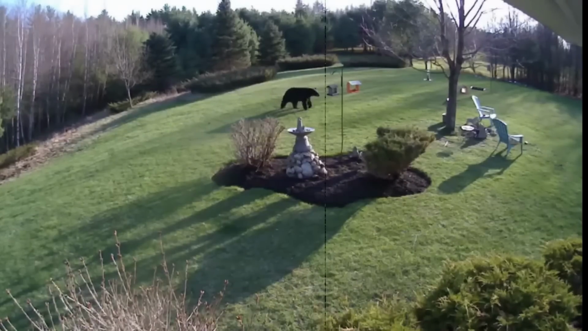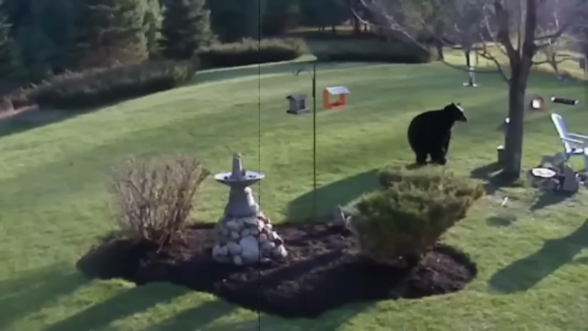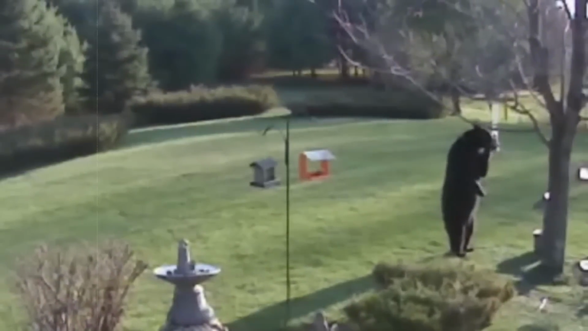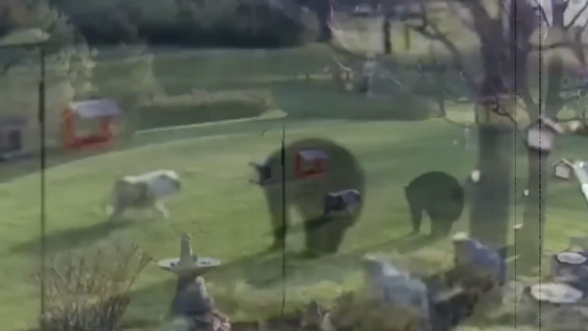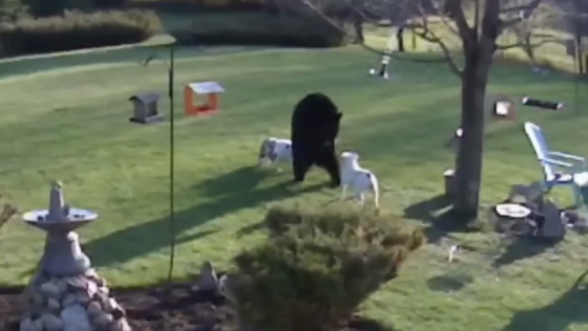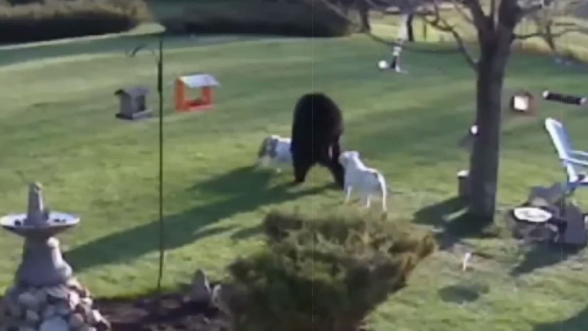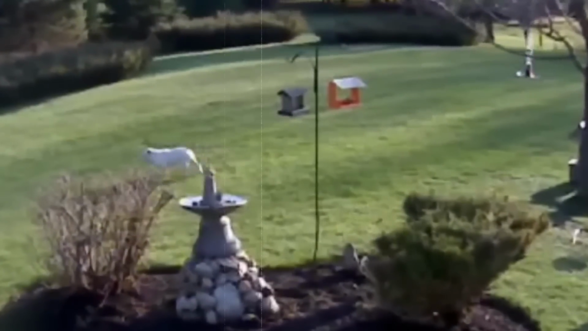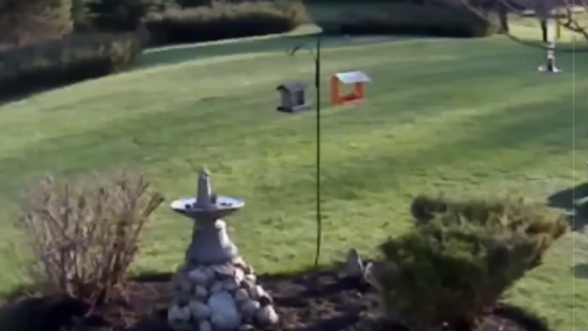The bear, showing interest in the birdhouses, starts to tamper with one of them. This action triggers a bold response from the 2 dogs, who suddenly rush towards the bear, barking fiercely, successfully driving it away from the yard. The video leaves me with an impression of admiration for the dogs' bravery and loyalty.